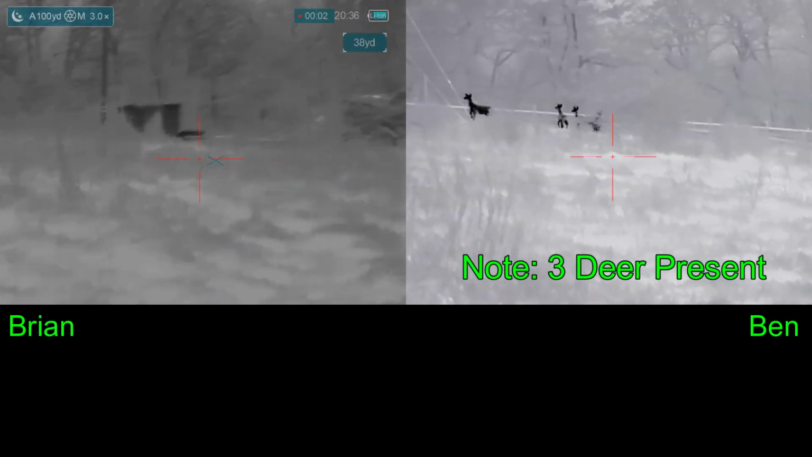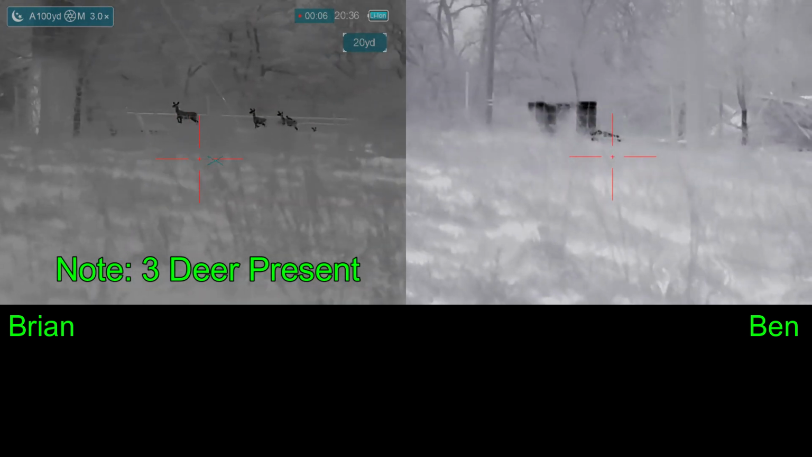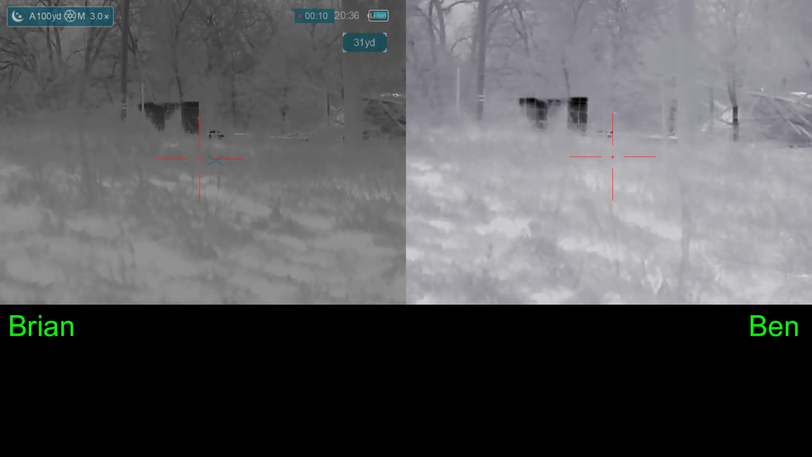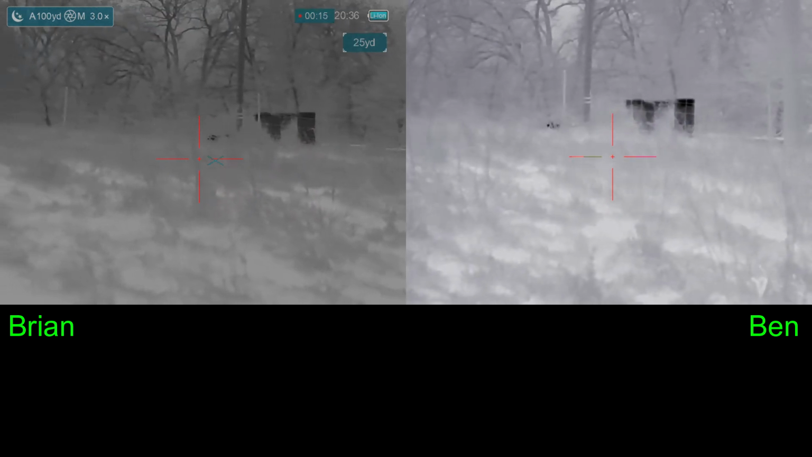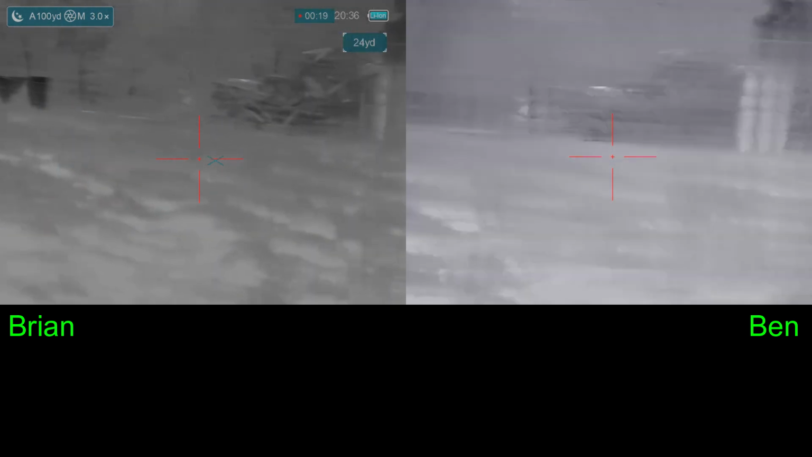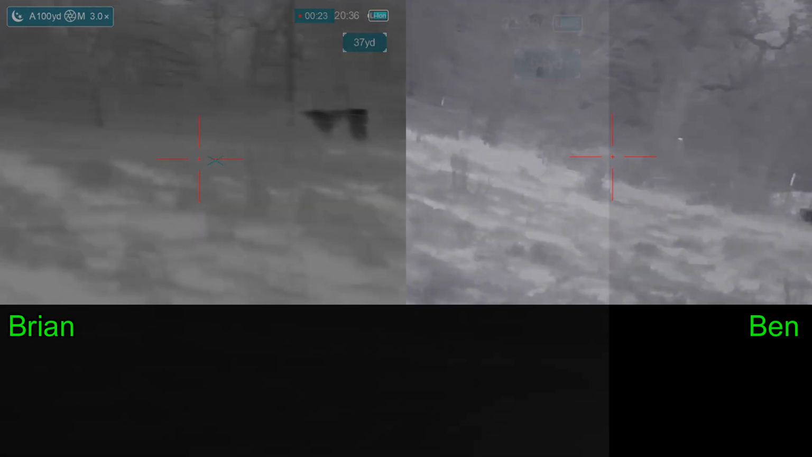And the hog is on the other side of the fence. There's 3 deer. We're both checking for any other signs. The 3 deer have alerted. The hog's right there. And then the hog takes off. You can't hear it in the audio, but one of the deer actually jumped over the fence, kicking the fence, making a metallic noise, scaring the hog, and that's what spooked it. There were 3 deer previously, now there are just 2.